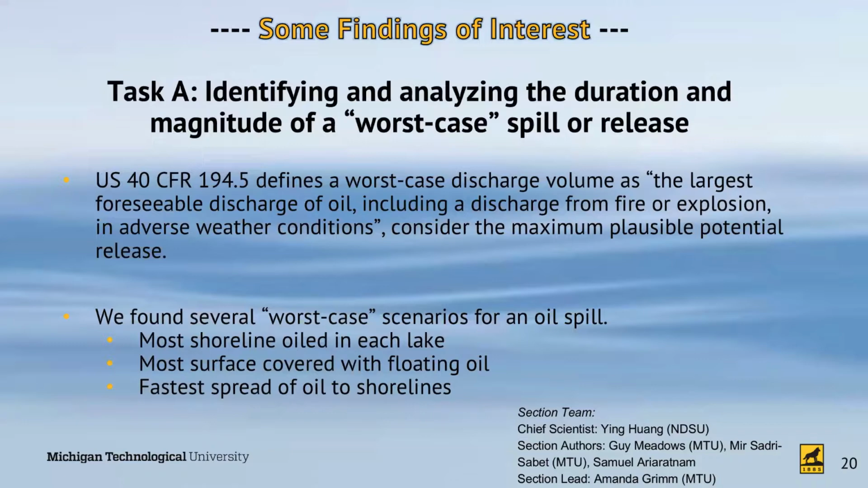The human health group obviously felt the worst case scenario is one that transports material to the most heavily populated area, which is to the east of the straits. Similarly, the ecology folks, the worst case scenario is one that affects the fisheries, breeding grounds, Waugoshans Point, and the areas to the west of the straits.